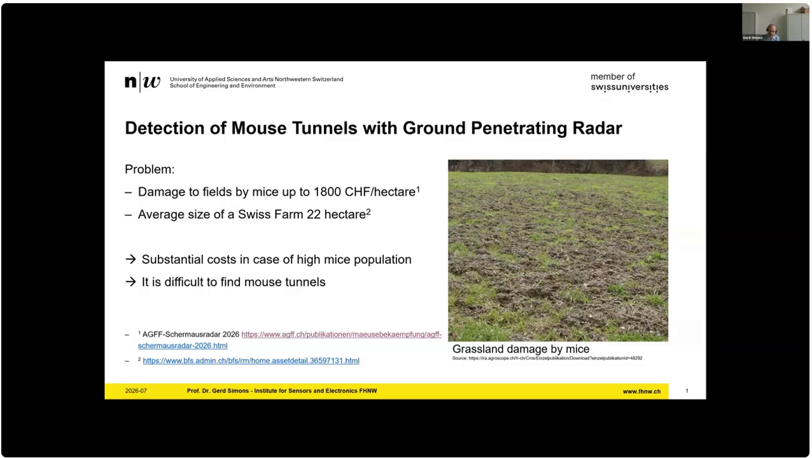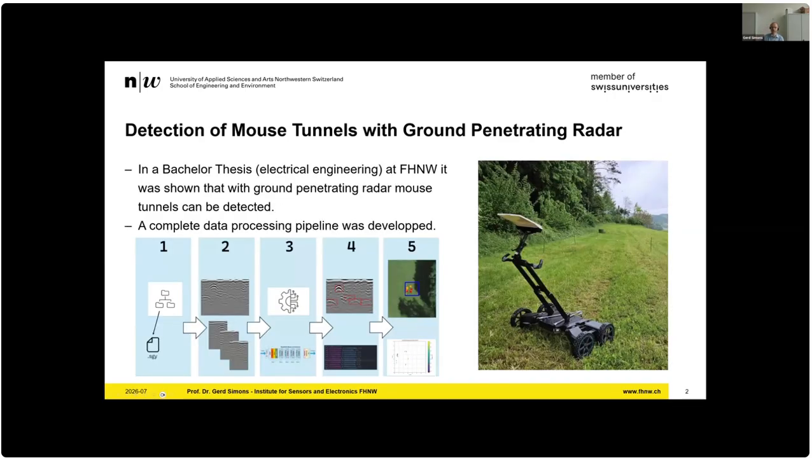And the problem is that it's not so easy to detect where these mouse tunnels are. And actually, this is the idea, to develop a technology to find these mouse tunnels. We had a bachelor thesis running at our department in Brugg-Windisch in Aargau, where we evaluated certain technologies and found out that ground penetrating radar, this vehicle on the right-hand side is an example for it, can actually be used to detect such mouse tunnels.